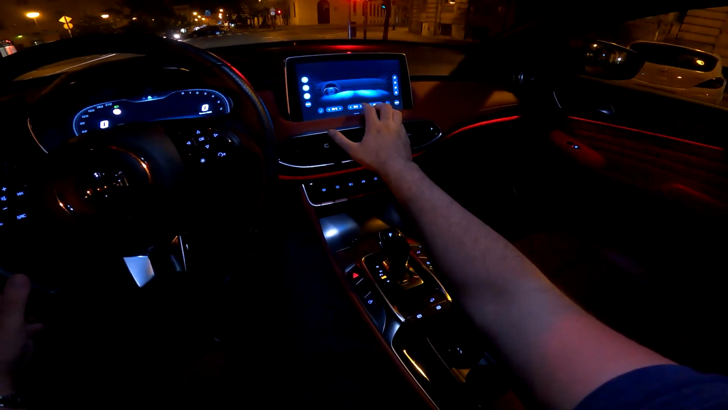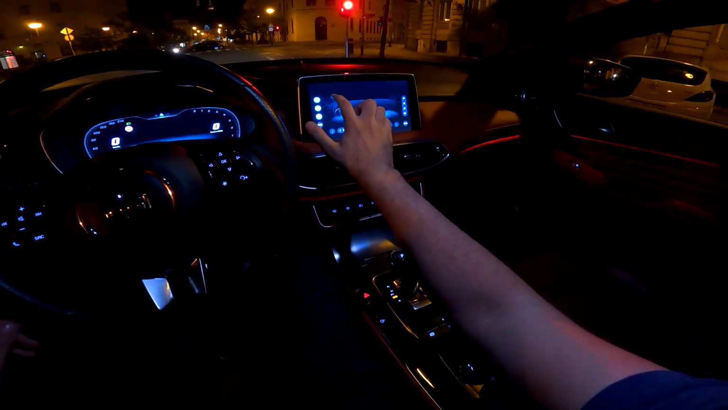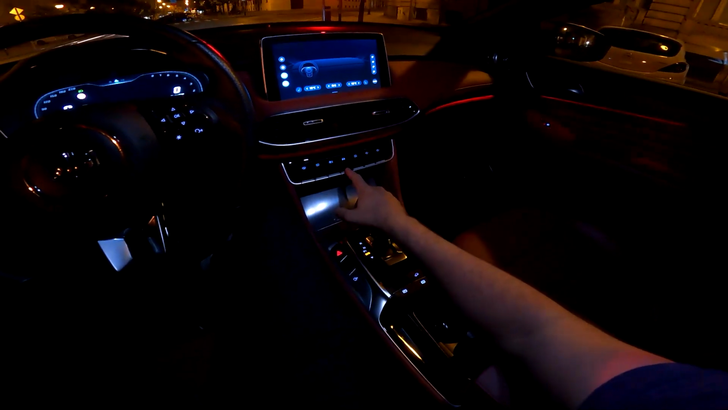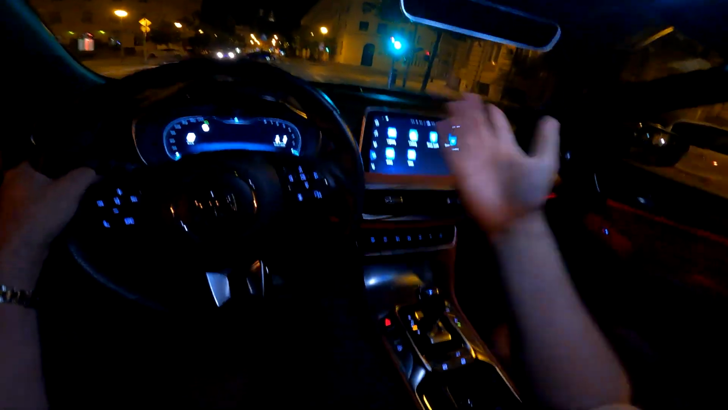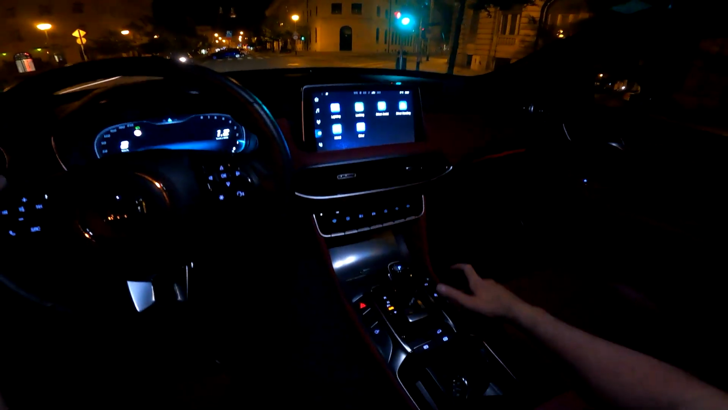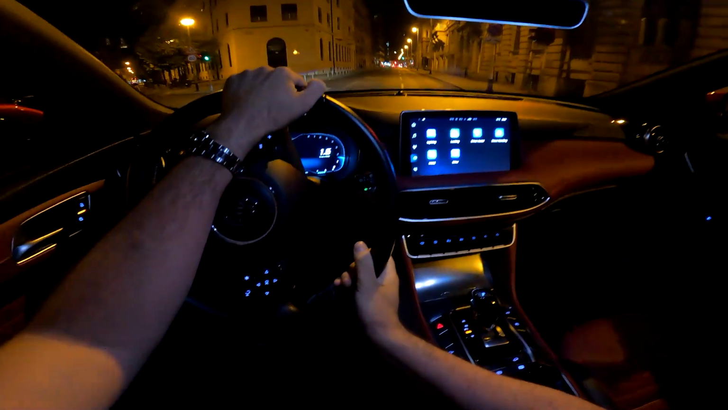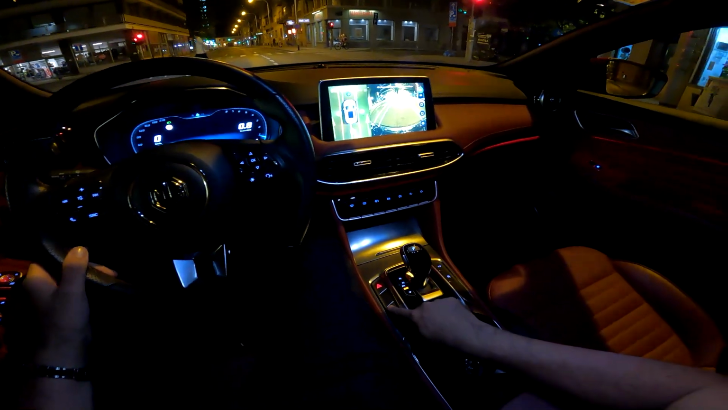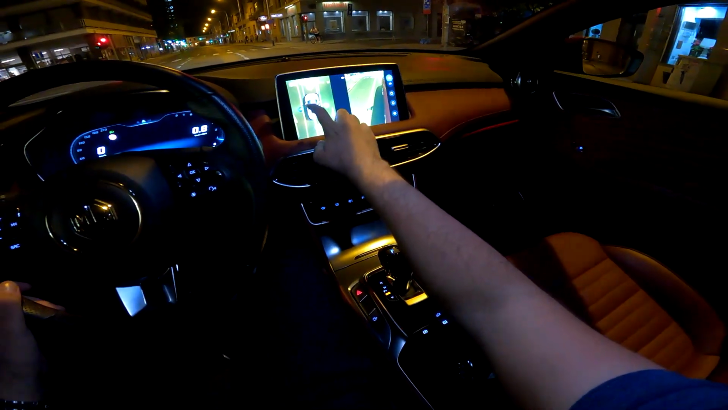And yeah, here is once again where you can adjust the air blower. You can also turn off the AC if you want. Then, yeah, start stop off, you can switch it off here. Just press the button. So I actually now switched it off. Then 360 camera is here. Look at this, all angles.